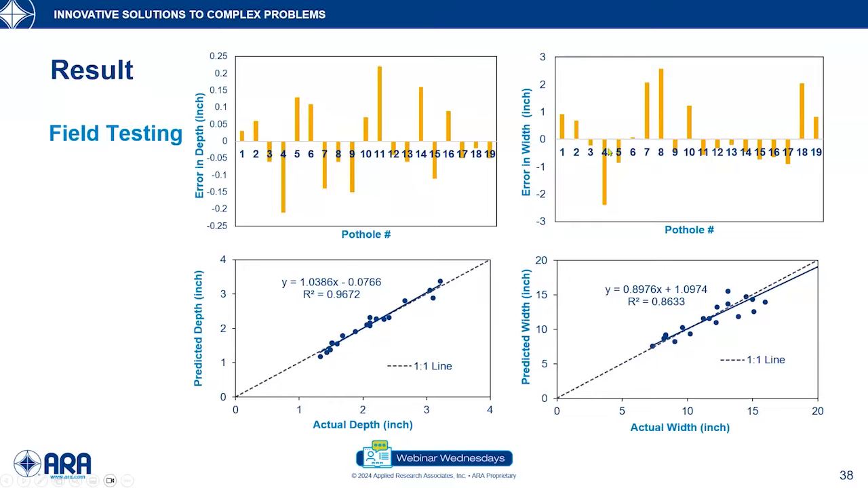The errors are distributed in both the positive and negative direction, and it is quite random. So we can conclude that for the algorithm that we developed for depth and width estimation, the errors associated with it are random. Therefore, we can say that in the future we can use this algorithm for depth and width without any further modification.